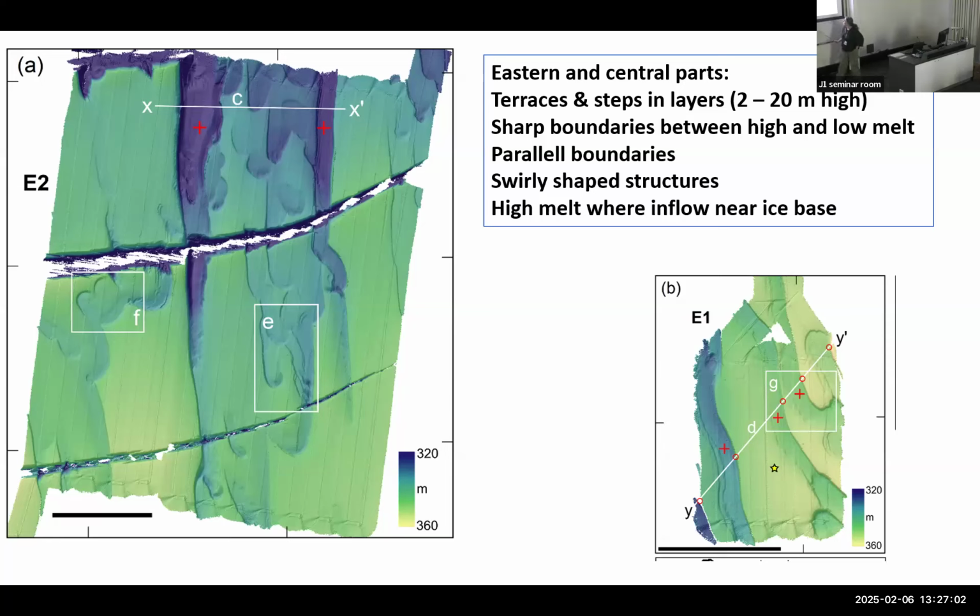There are several of these features where we clearly see melt and then no melt right next to it. And also many banana-shaped things like that, many round things. The melt patterns seem to often end up with a fingernail-shaped thing.